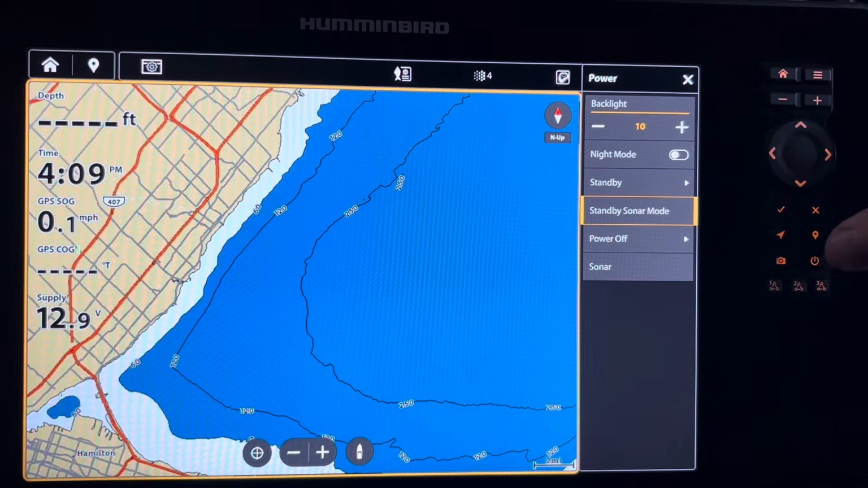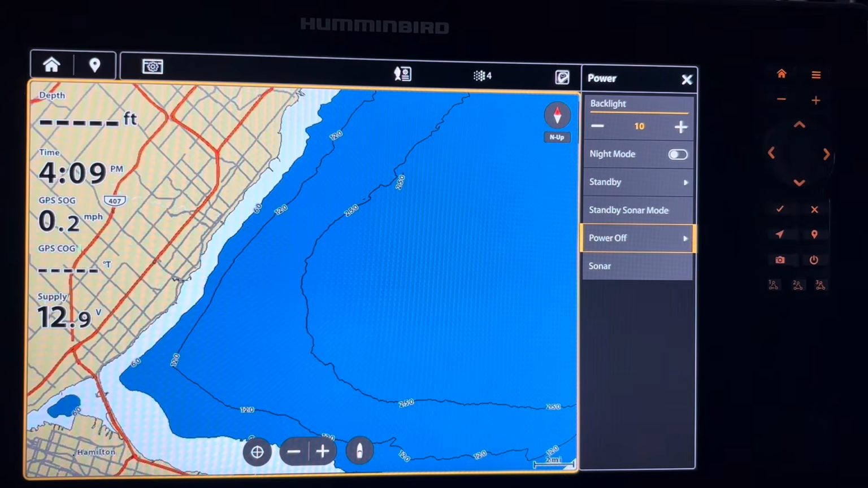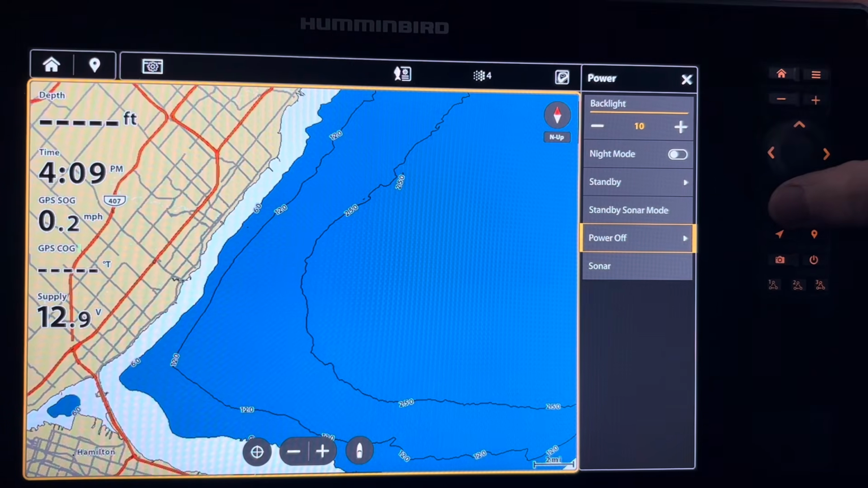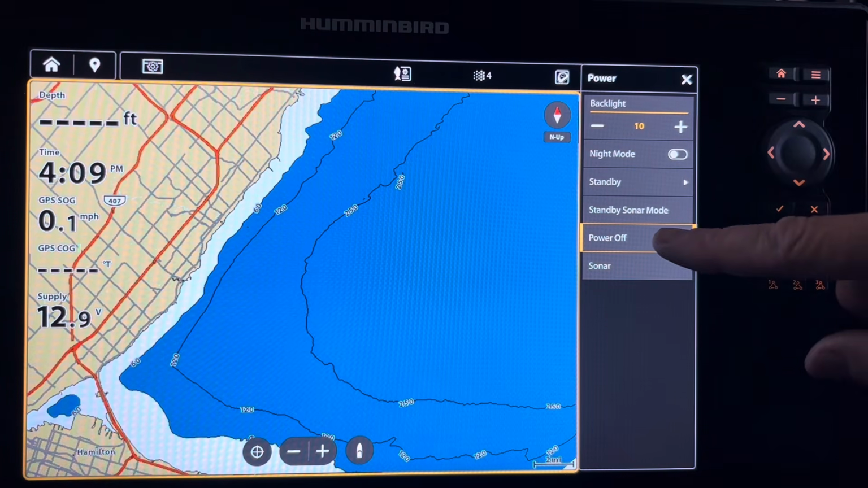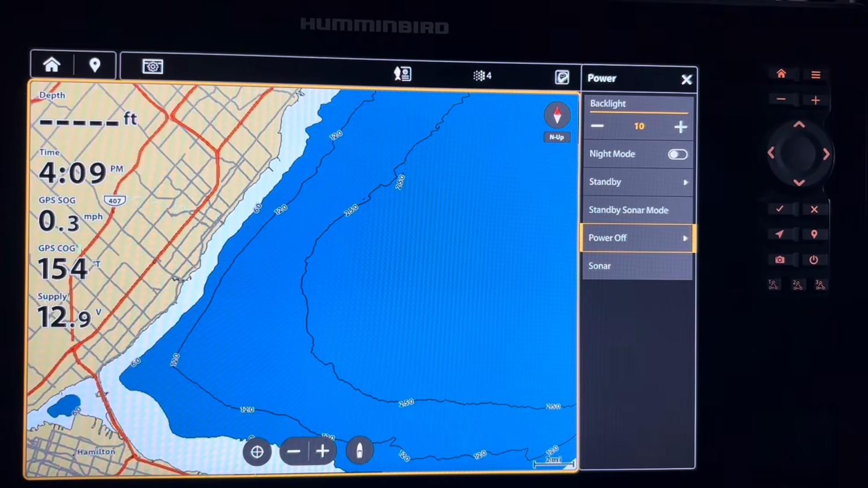Continuing down the options you get when you hit the power button, there is a power off, and you should be getting the idea by now that if I hit the check mark, the power will go off, and I can also touch the screen to do the power off. And as I said earlier, you're going to figure out that the touch screen is going to be a faster option in pretty much all cases.